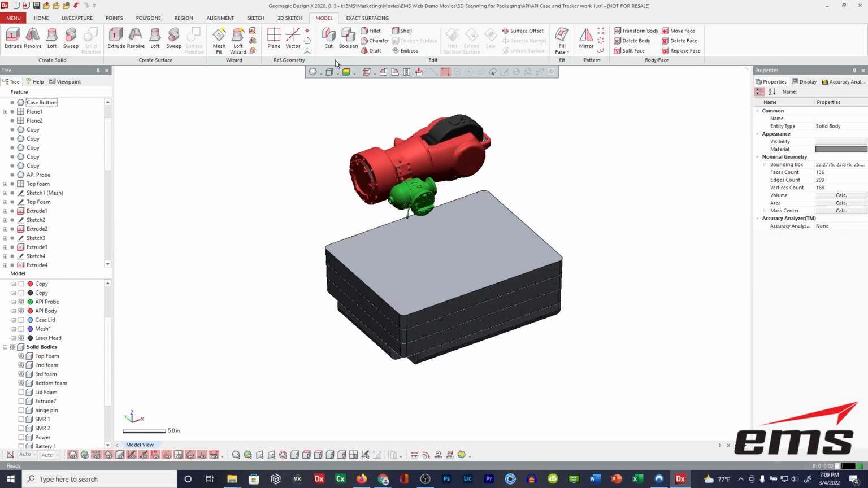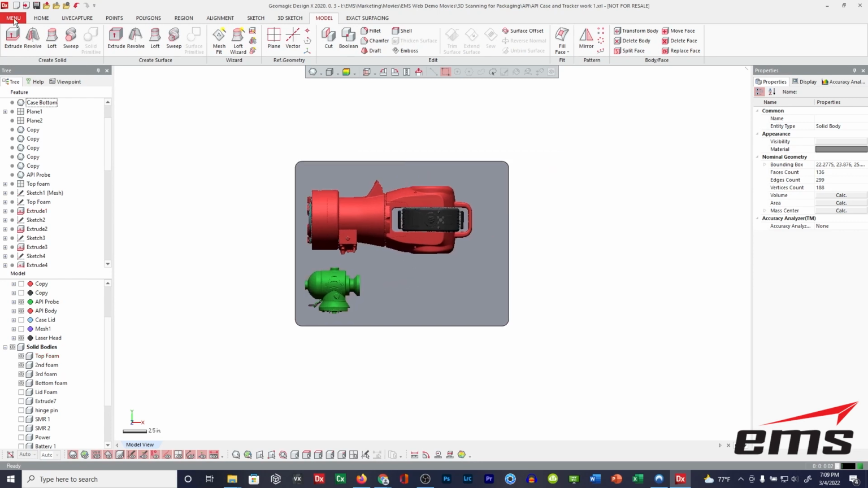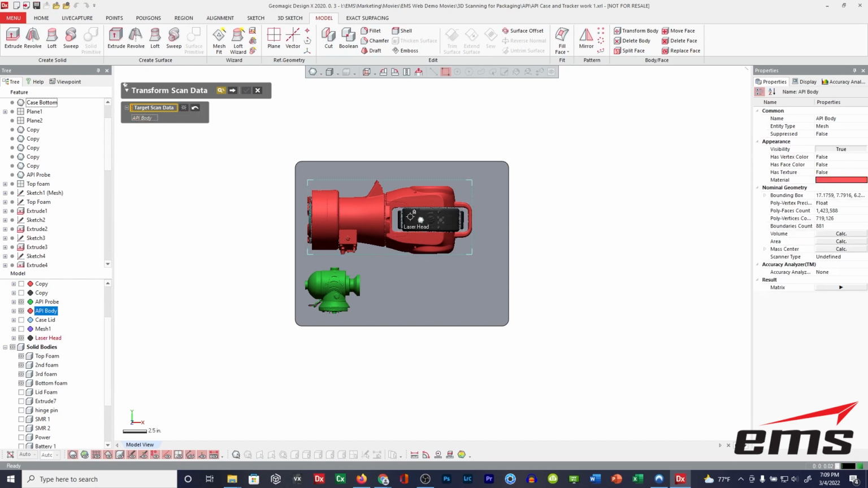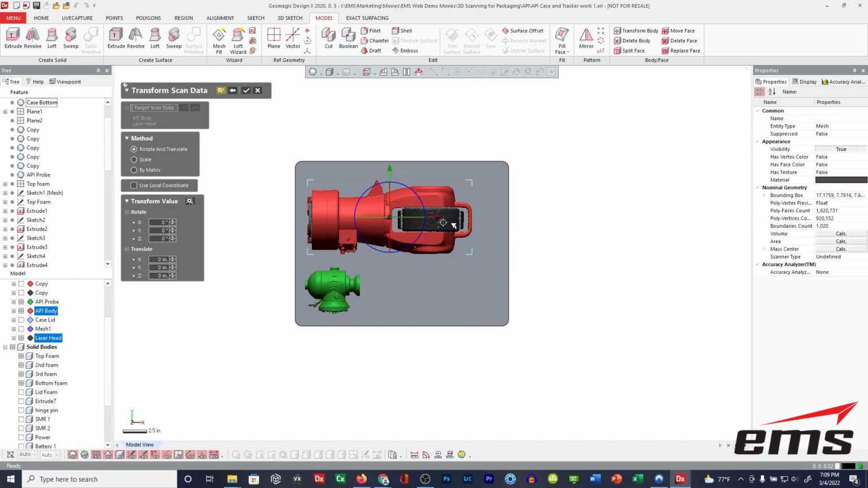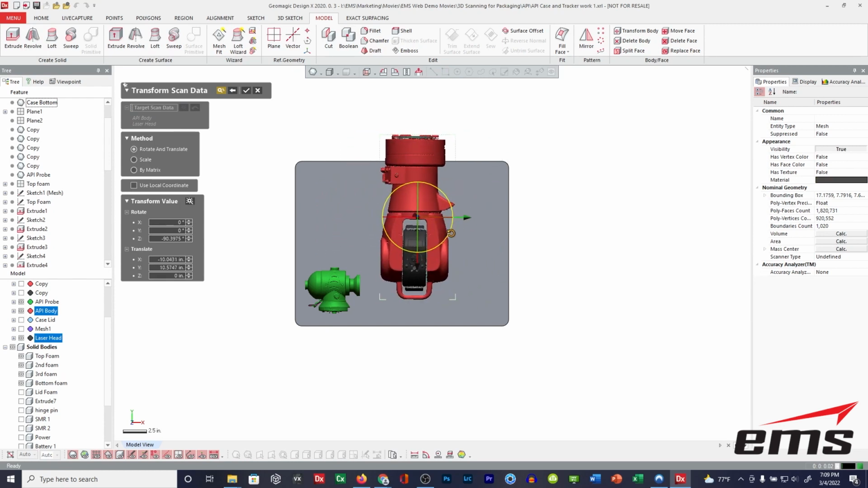And then what we can do is we can go in and start to lay out maybe where we want to put this stuff, as well as some other items that we're going to want in the case. So let me show you, for example. We can come in and we can actually just transform the scan data around. And how I'm going to do that is just grab it, and I can play with moving it. Hey, could we fit it this way? No, that's too tight.